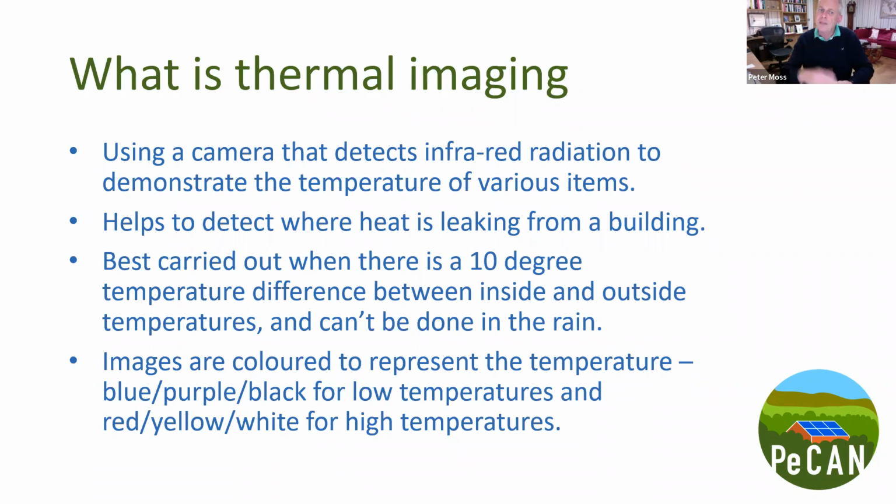And if you're inside a building, then you can use the camera to understand where there are cold spots, whether it's on ceilings or on walls or on floors as well. So the camera is quite useful for both, and we've got a couple of examples of inside pictures as well as outside ones in the slide deck as we go forward.